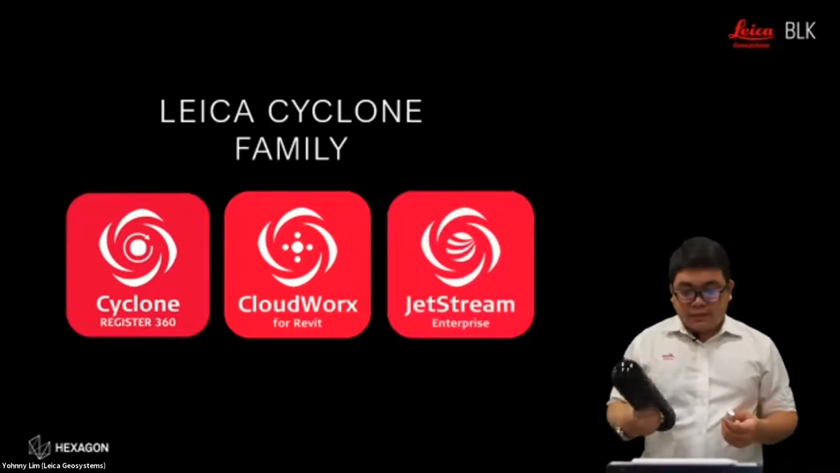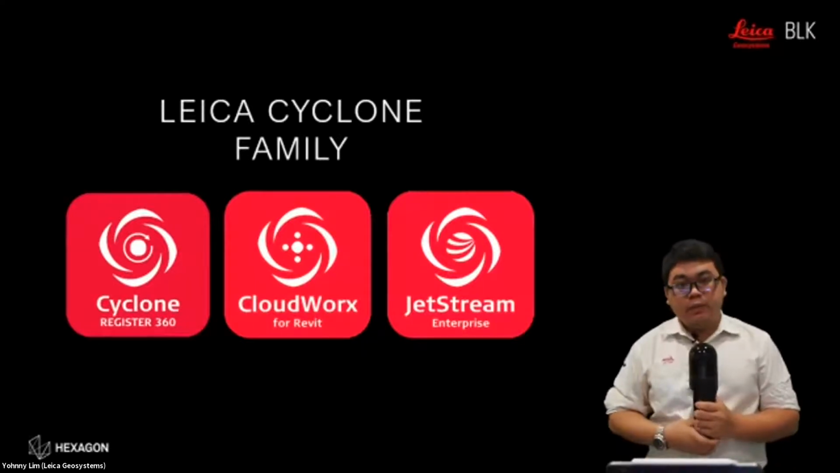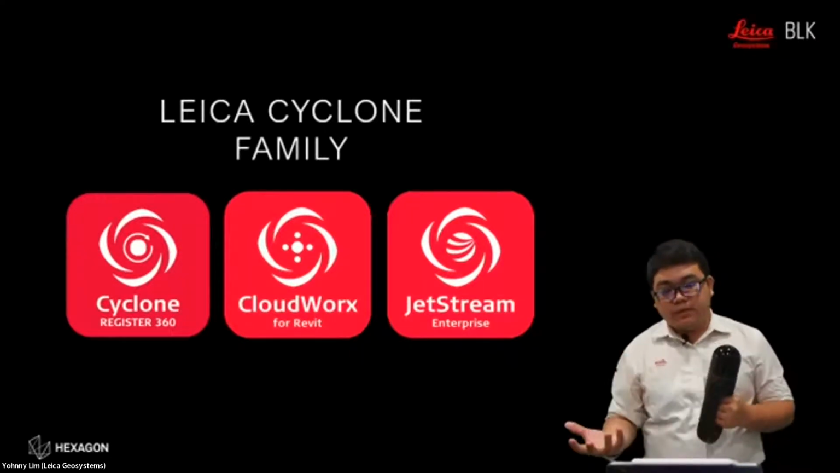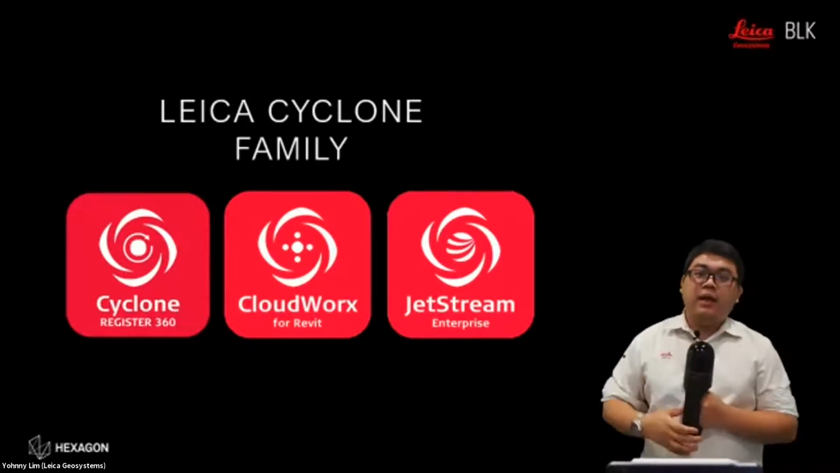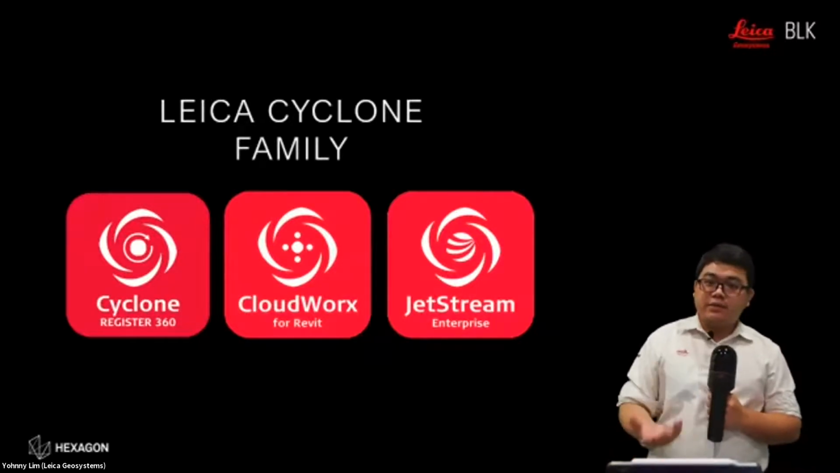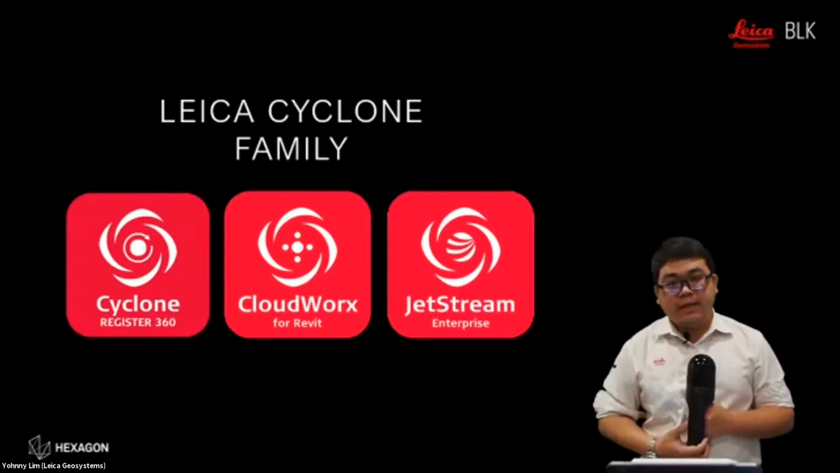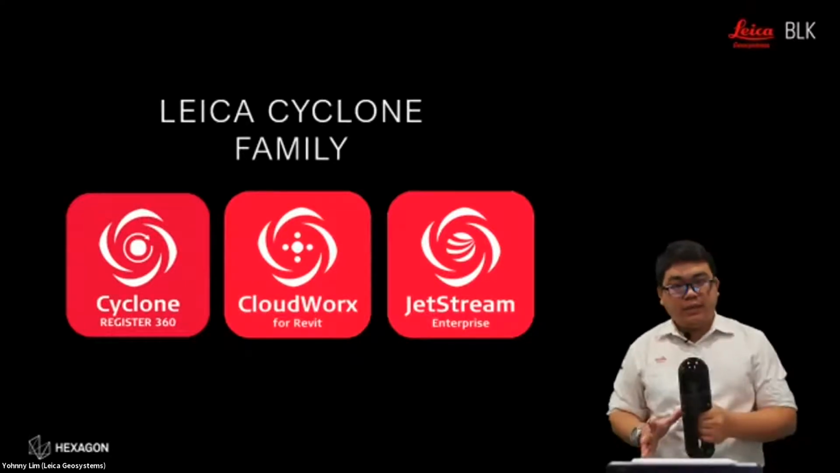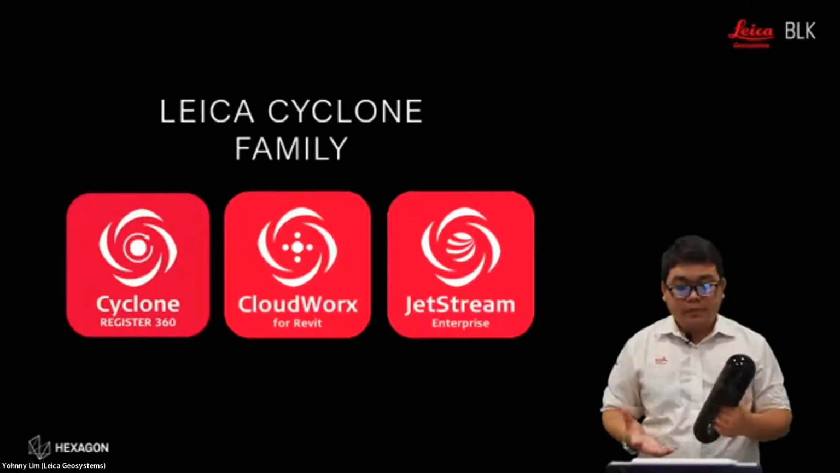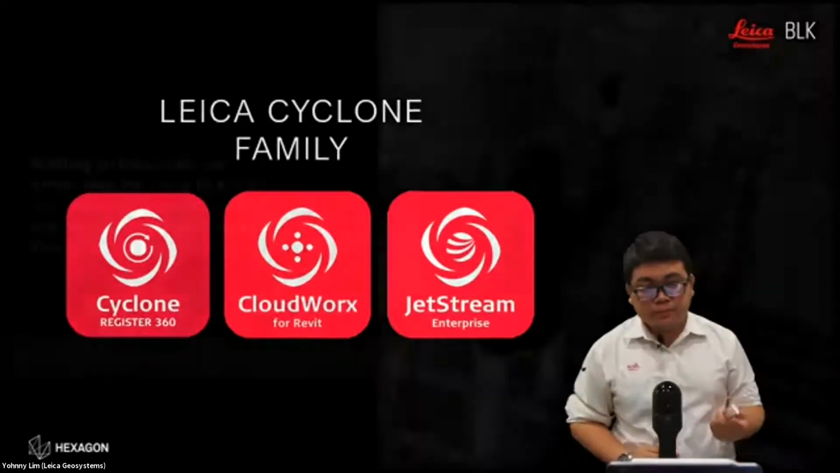Okay, all these software are also Jetstream powered, which means you can host this data on our Jetstream enterprise server, and then you can share this data with your customers, your partners, and your other departments using an IP address, so that they can get access to this data without having to download a huge point cloud data size, and this is very beneficial.